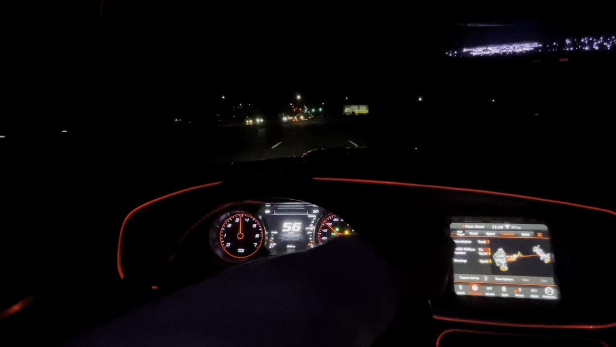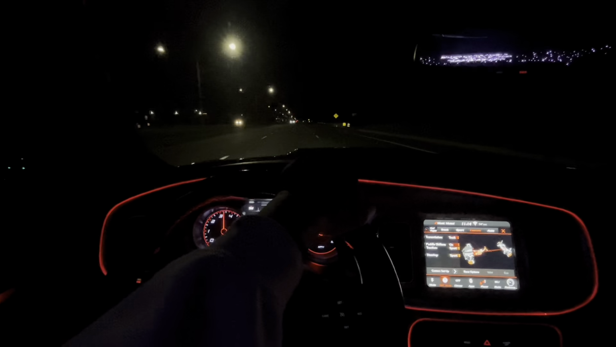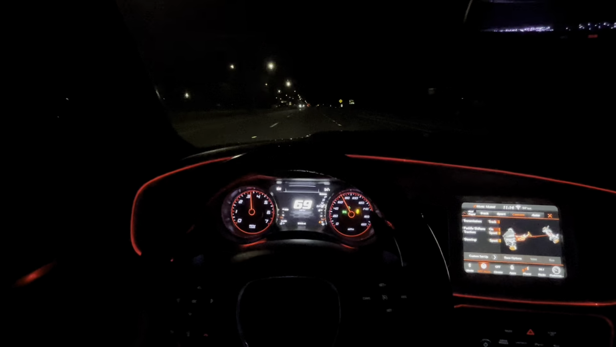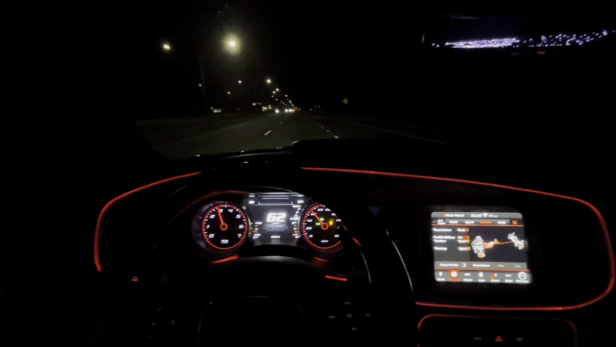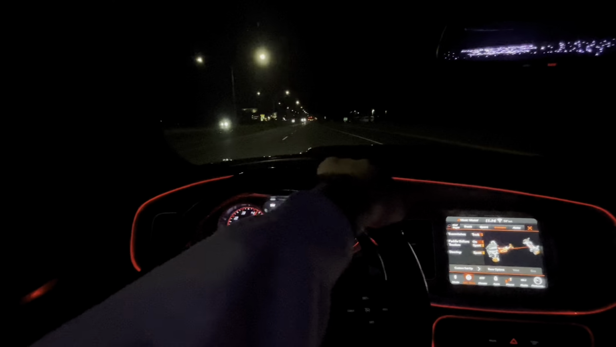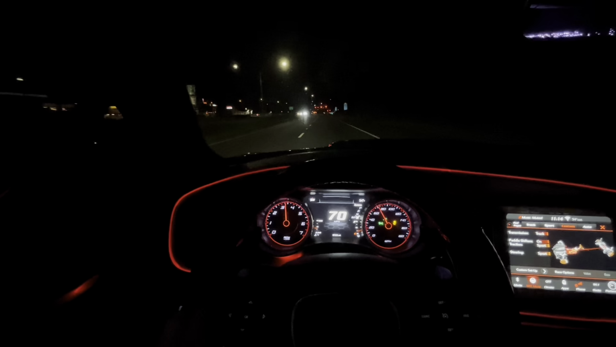Oh shit. I'm loving these green lights. Oh my God, my car is popping like a motherfucker. Track. That's the thing about track mode. Your car pops a lot. I like it. Oh my God, another green. That's what I'm talking about.